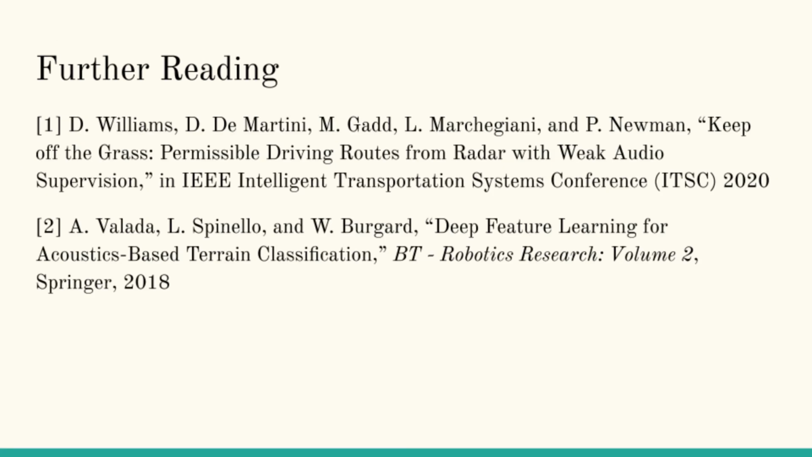If any of this has sparked an interest, we suggest reading our paper in more detail. The second paper listed here also goes into a deeper dive on audio classification using convolutional neural networks, if that's of any interest.